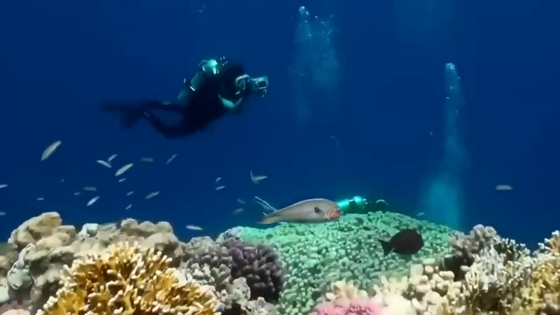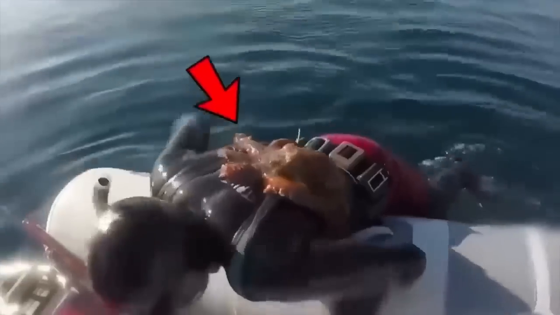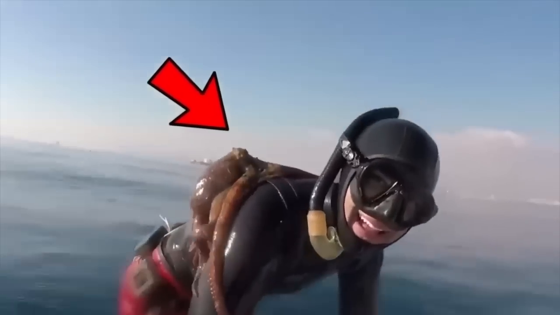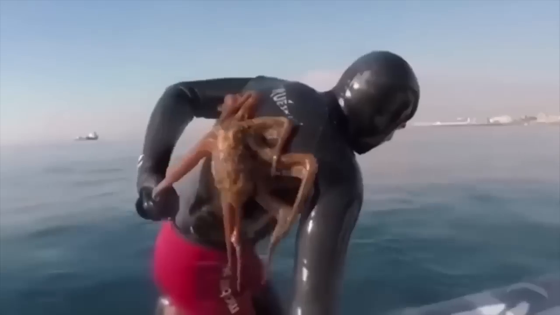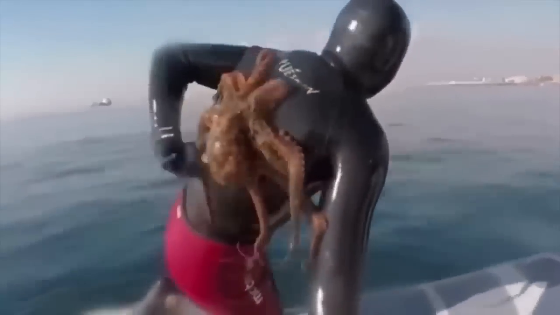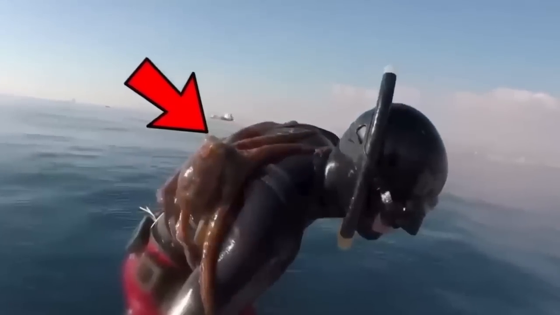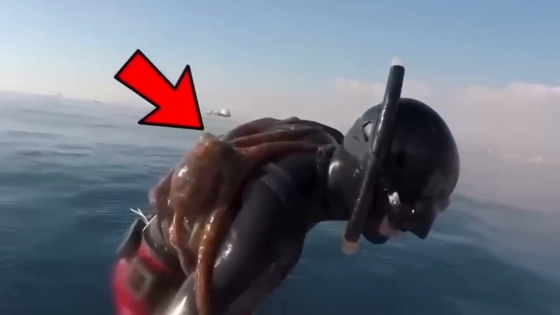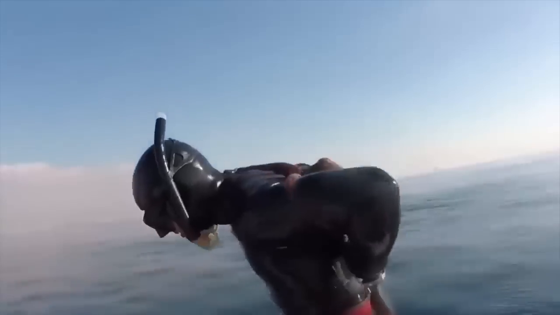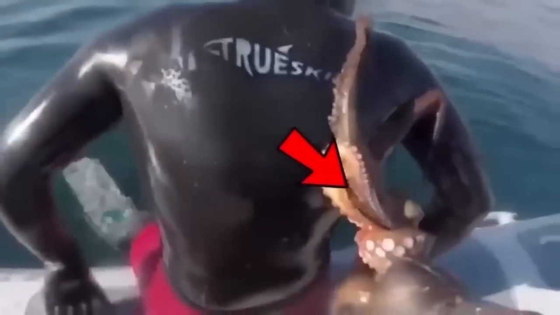Imagine you're out scuba diving and when you surface for air, you discover an octopus that won't let go of your back. In a recent video, a diver experienced this unexpected surprise and was trying everything he could to shake off the clingy cephalopod. Despite moving in different directions, the octopus wouldn't budge, and the diver started feeling uncomfortable with its sharp beak and sticky suckers. Perhaps the octopus just wanted a hug.